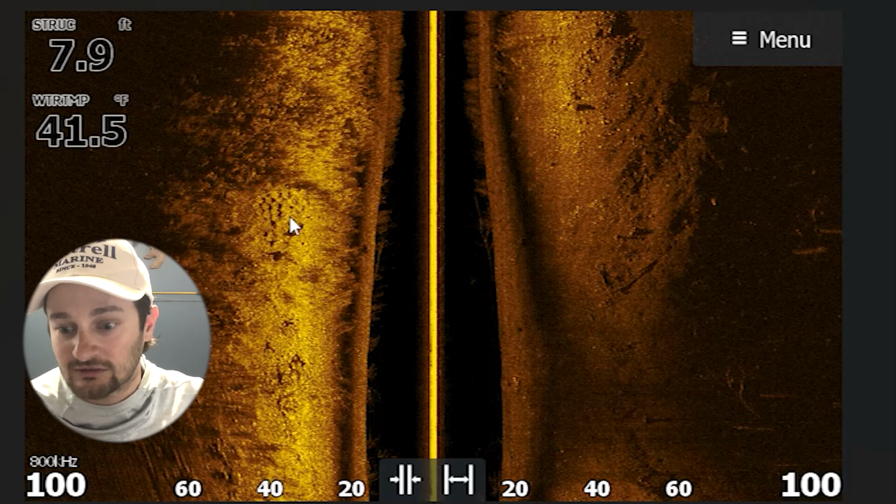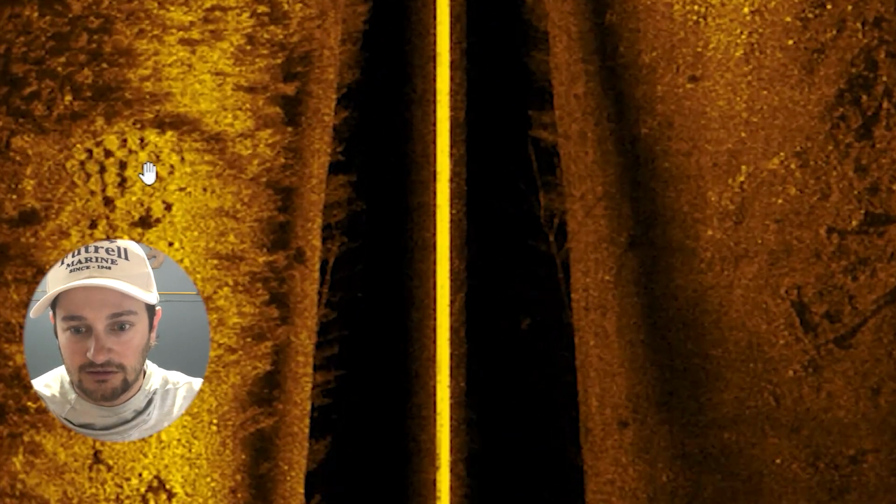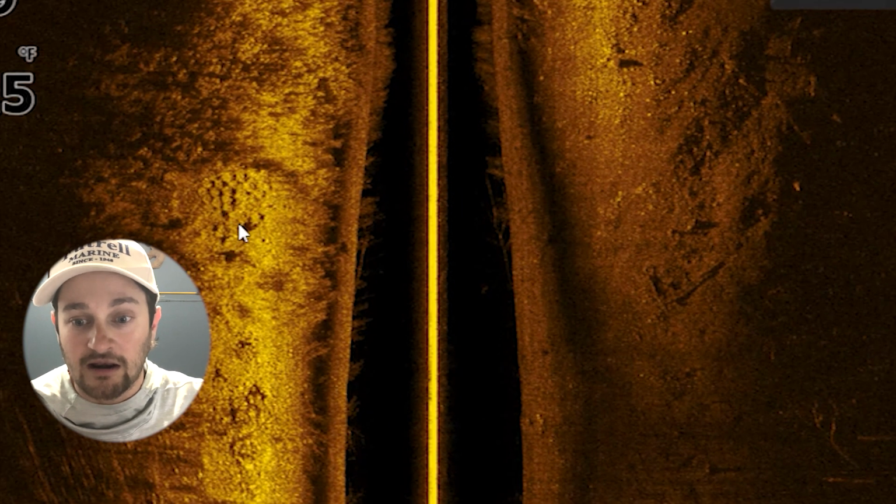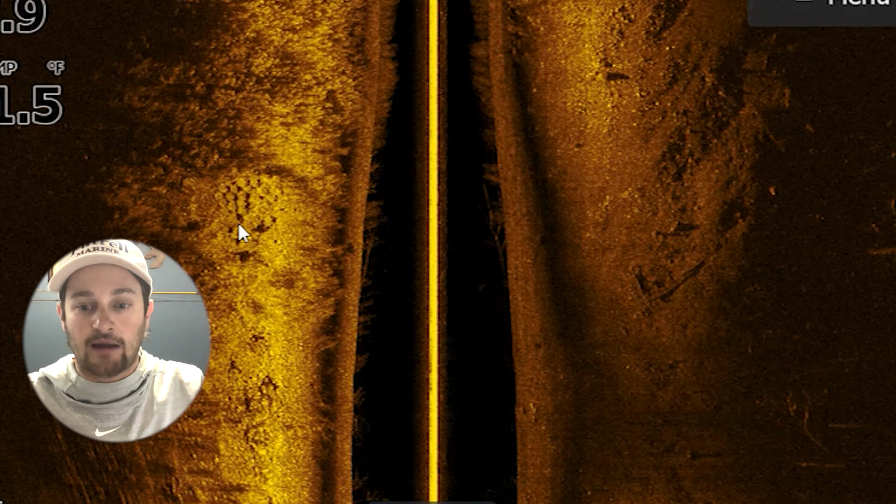What's interesting is, can I zoom in on this? Oh, I can. Look at there. That's a brim bed. Didn't know I could zoom in, too late for that. And I didn't change my cursor size. That's a brim bed. So this grass grew around that brim bed.